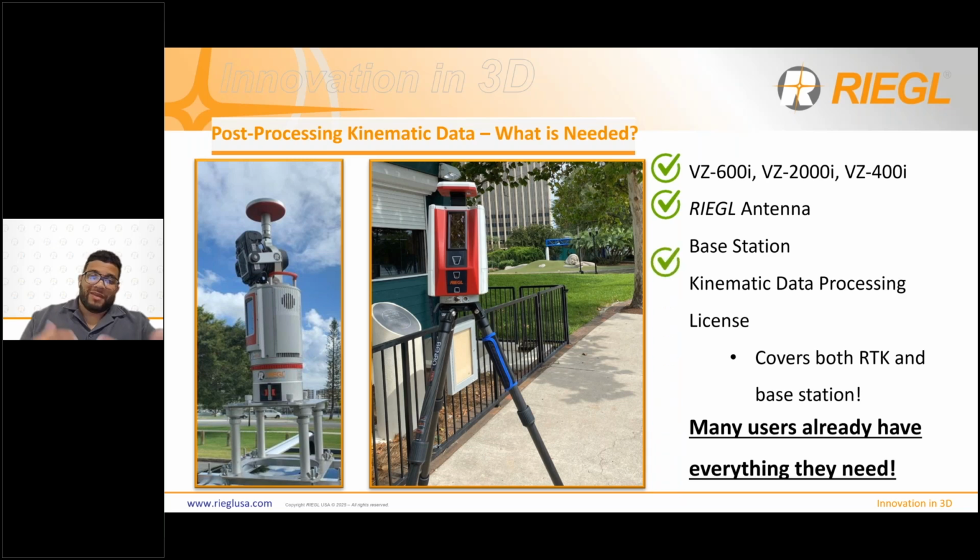Next thing you're going to need is a base station. Most users have their own base stations. RIEGL is not specifically tied to any specific manufacturer for a base station. You can use whichever you have, as long as it can produce a RiNEX file that you can convert into an observation file. And then last thing you'll need is the Kinematic Data Processing license.